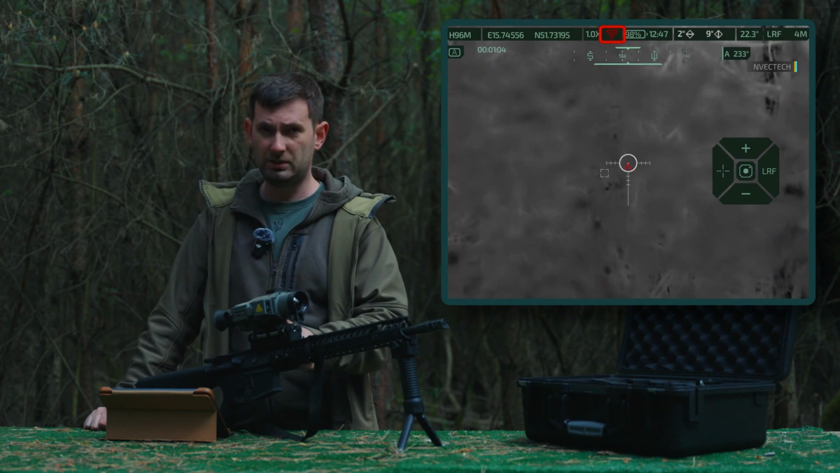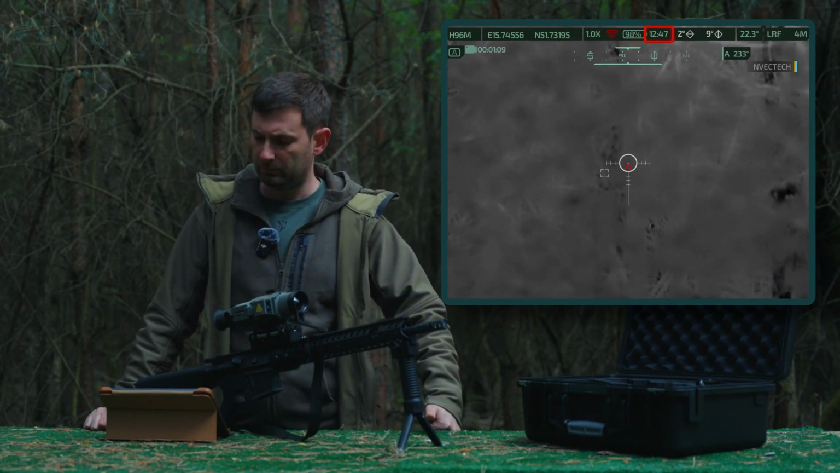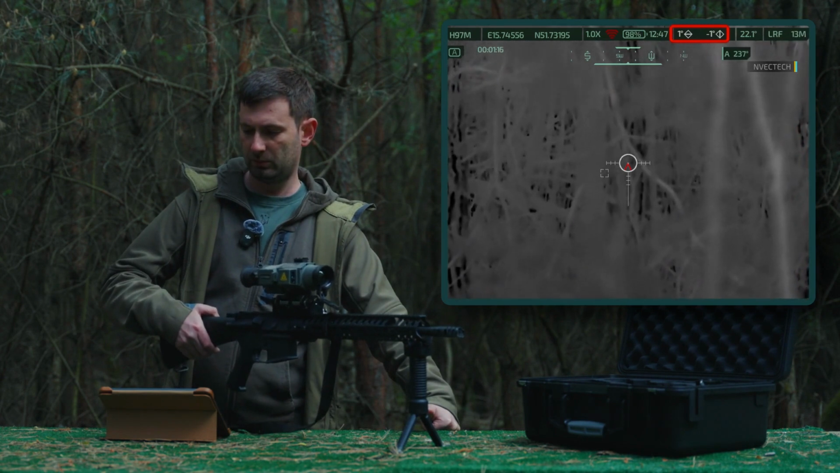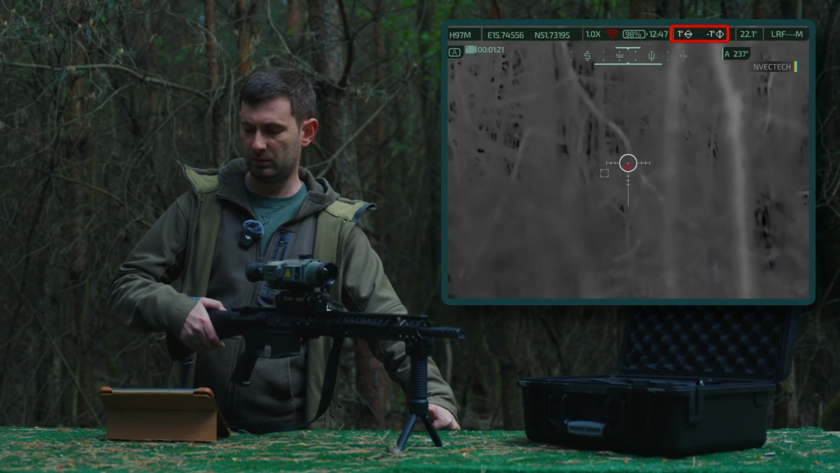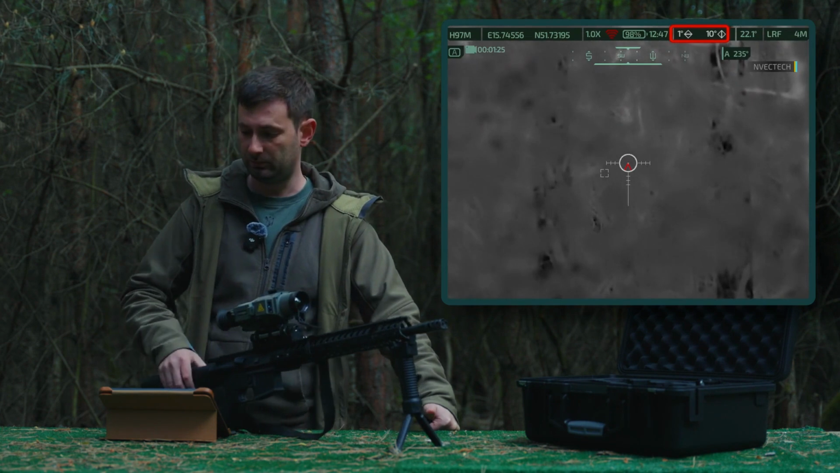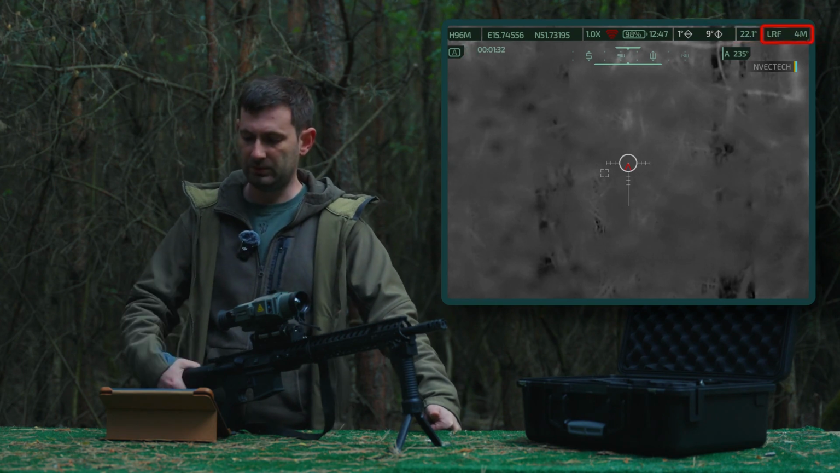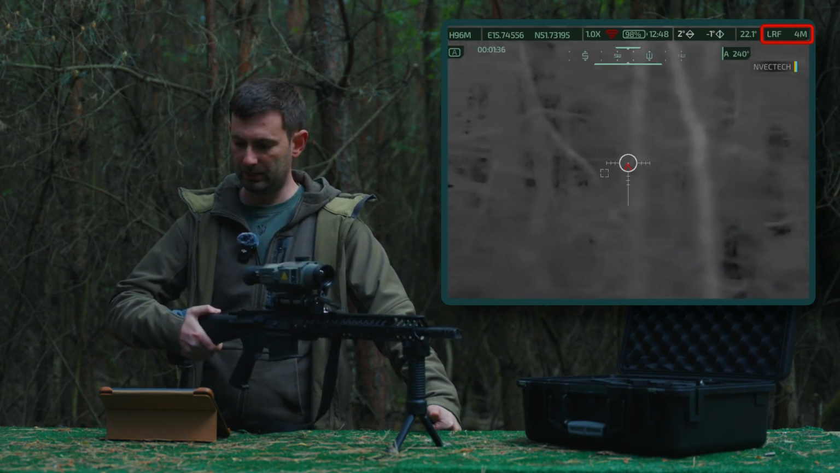The red icon indicates Wi-Fi, battery charge percentage, and time. Then the gyroscope, in degrees. 0 degrees is highlighted in green. When there is any deviation, it lights up white to make it clear. 22.1 is the temperature in Celsius. LRF 4 meters. This is the rangefinder in operation. That is, it calculates instantly.